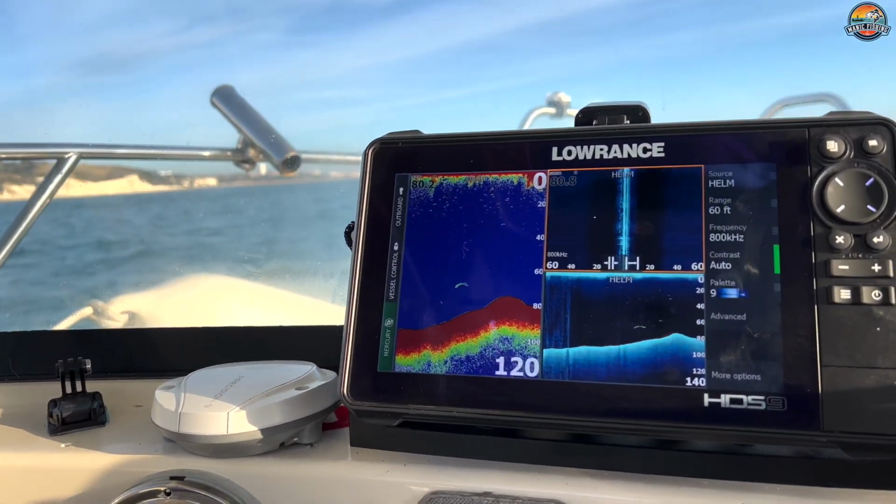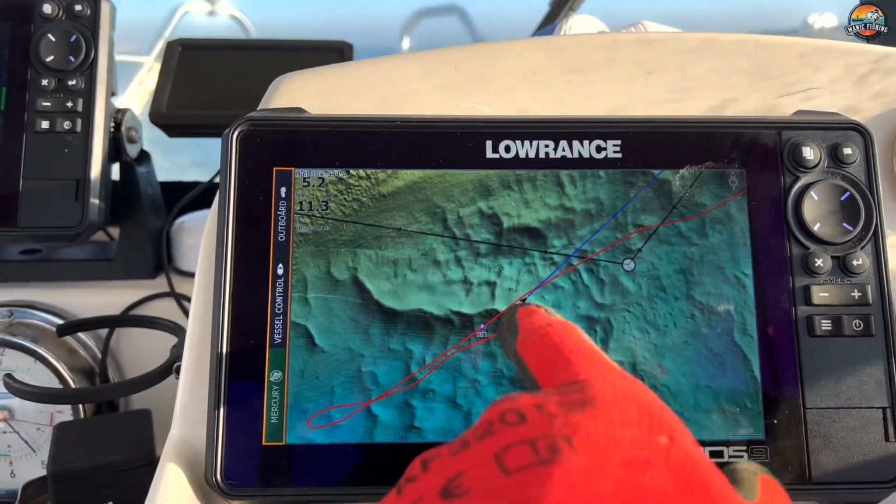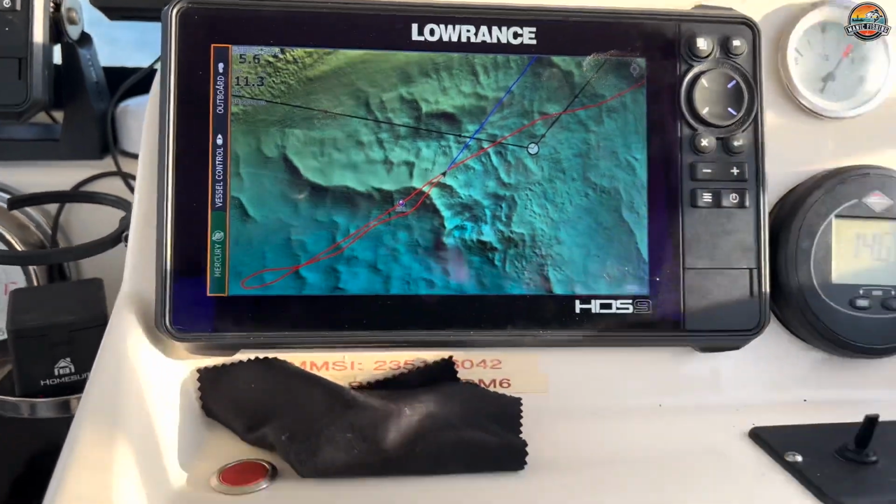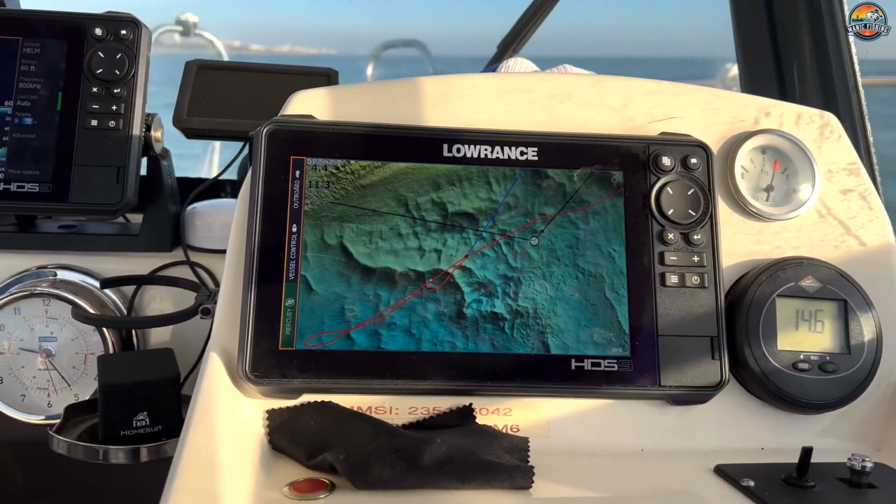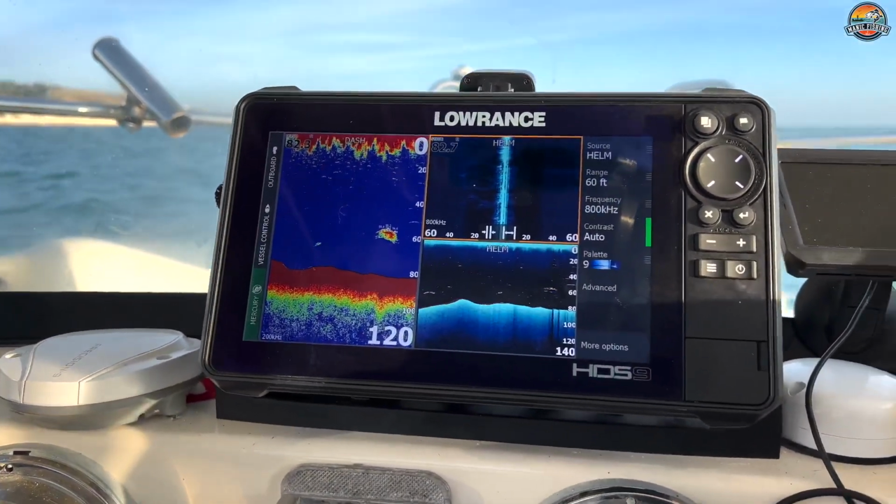As you can see, I'm running up a bank now, and I'm hoping to anchor my boat about here and drop back into that bank. Seems to be showing quite a few fish there, but what they are, I don't know. So I'll just let the boat, look, you can see the fish there now, there's a ball of them, but whether that's mackerel or not, I don't know.